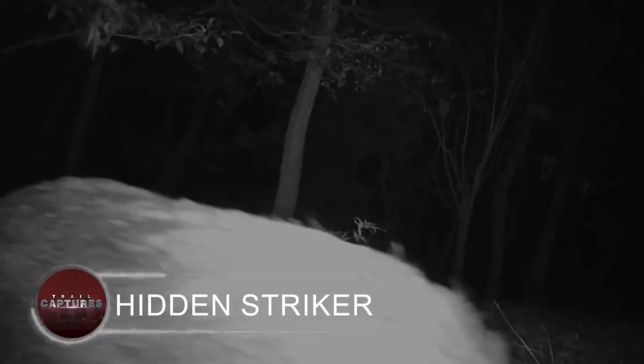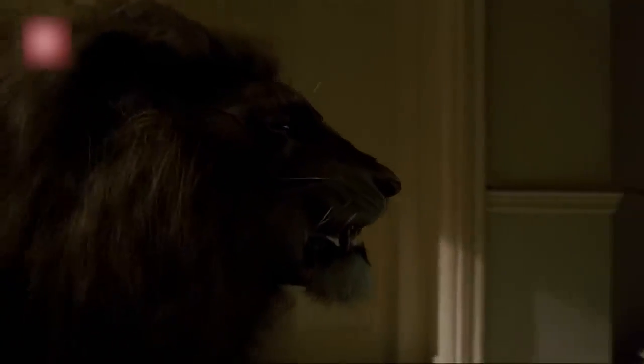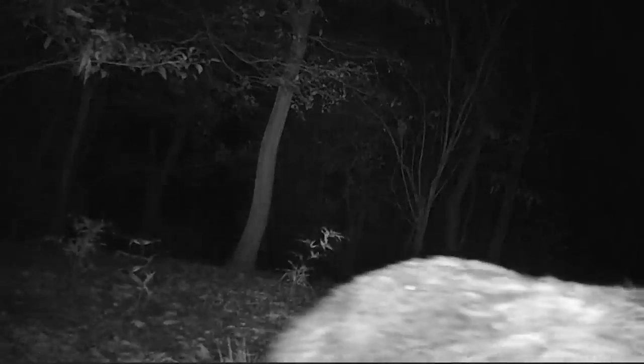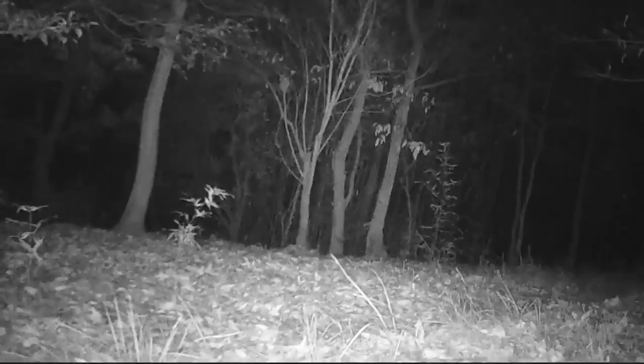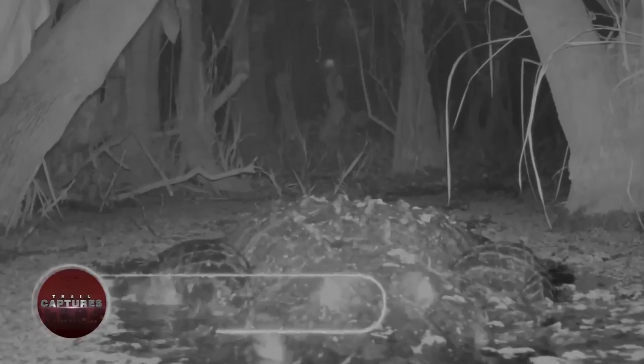Hidden striker. Wild animals have long been drawn to trail cameras. This time, it was a covert attacker who targeted a trail camera that was placed somewhere in Japan. The unidentified creature was standing at the back, moving the camera left to right in an attempt to remove it from the tree. When attacking from behind failed, a wild boar that was hidden there surfaced and continued to attempt to take the enigmatic object from a tree.